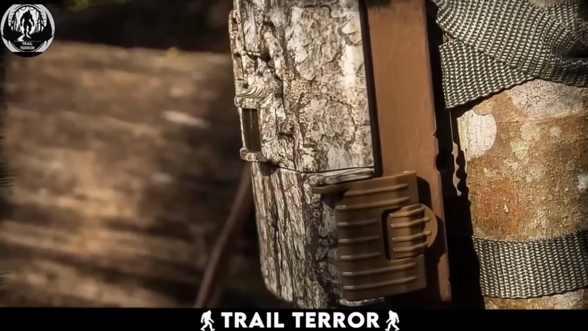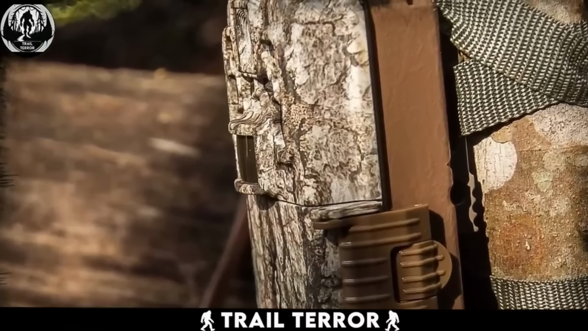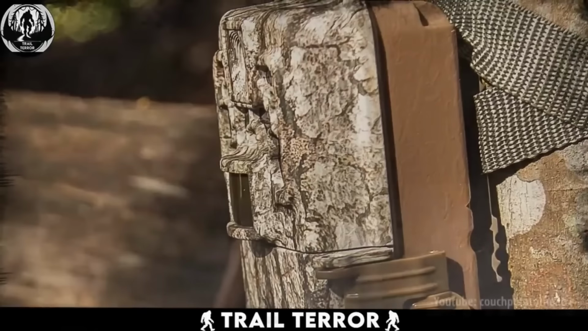Trail cameras are absolutely fascinating, offering a glimpse into places we can't always be. But sometimes they capture sights that are both chilling and terrifying, just like in this video. What in the world is that? This footage, recorded by a trail camera, reveals a small four-legged creature casually strolling across the frame.